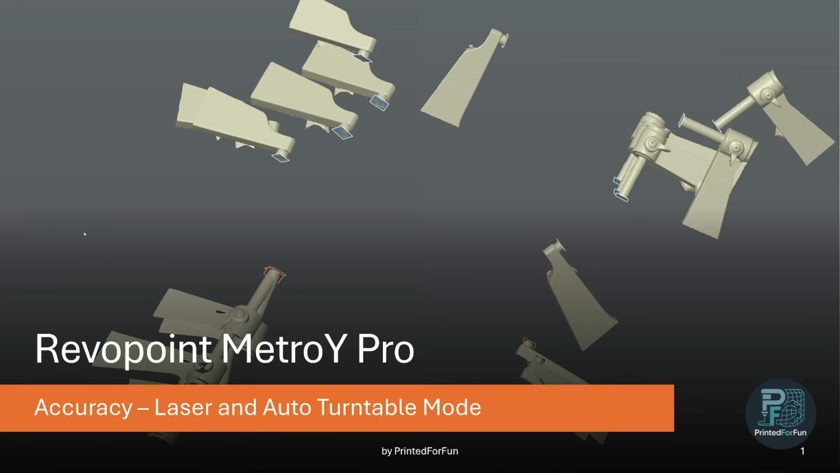Hi, I'm Printer Fun, and in this video I will do an accuracy test of the Revopoint MetroY Pro in laser mode and in auto turntable mode. I did this by scanning a calibrated micrometer.